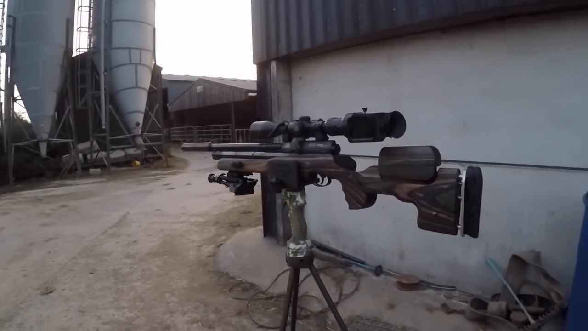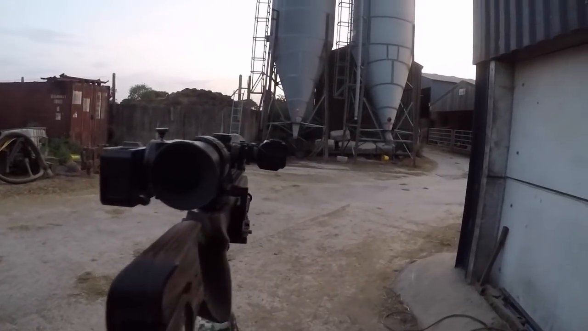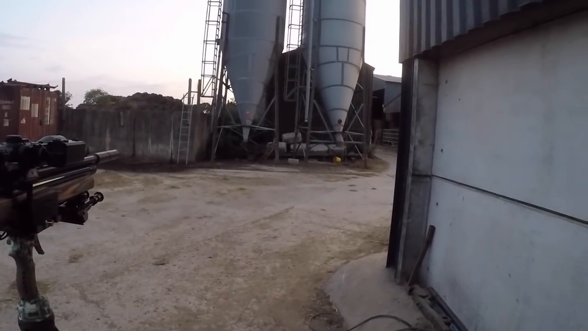So I'm set up in this little area here. I noticed that they're always underneath these silos. I've seen a little bit of action, so I'm just biding my time, and here comes my first customer. Always good to get that first one. Nice clean one. Pellet straight to the head. That's one down. Looking in for number 2 now.